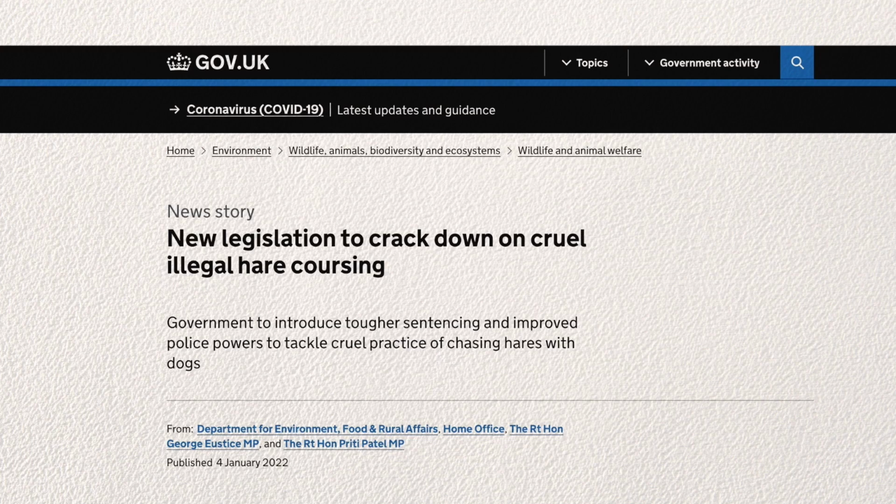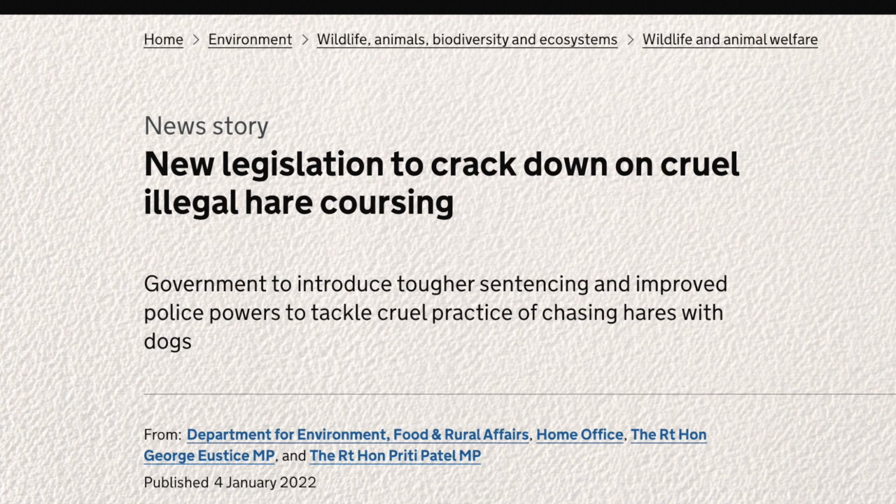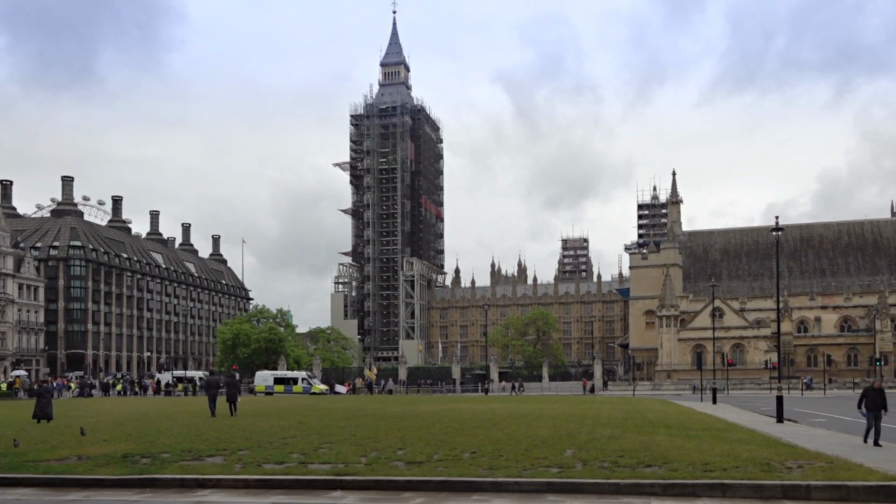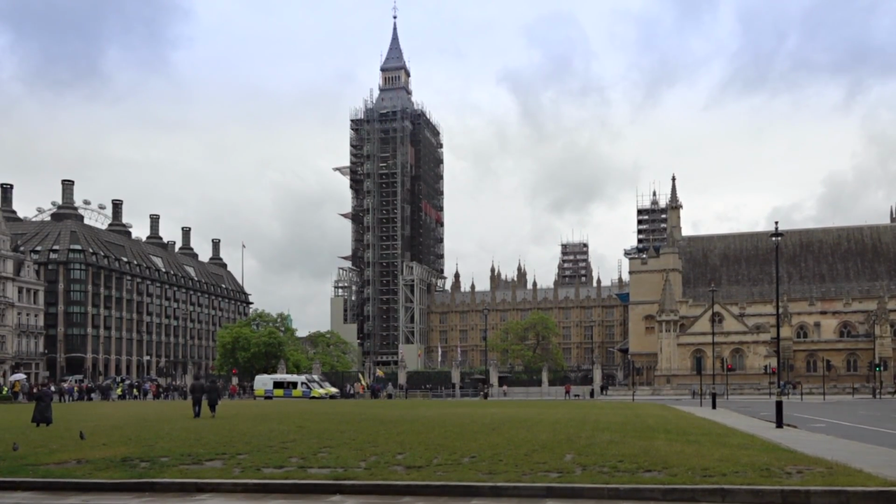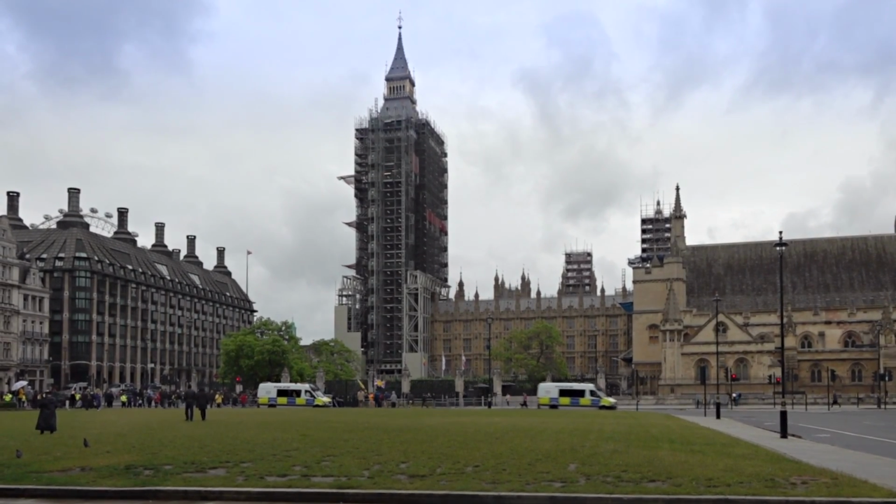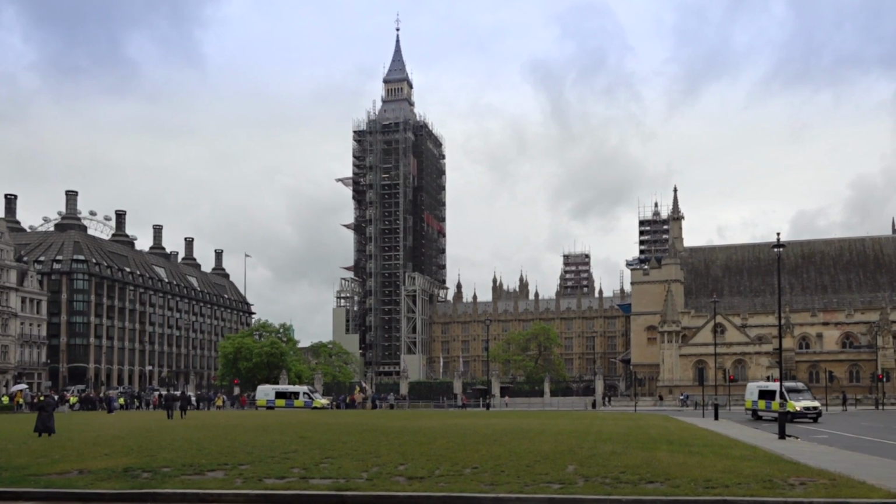What happened was the government promised to crack down on hare poaching in its police, crime, sentencing and courts bill. Trespassing to chase hares with dogs is already illegal, of course, but a change in the law would mean bigger penalties, new offences and greater powers for the courts. The bill includes controversial measures on things like protests and hate crimes, and it's bouncing back and forth between the Lords and the Commons at the moment. If and when it becomes law, will that make a difference?